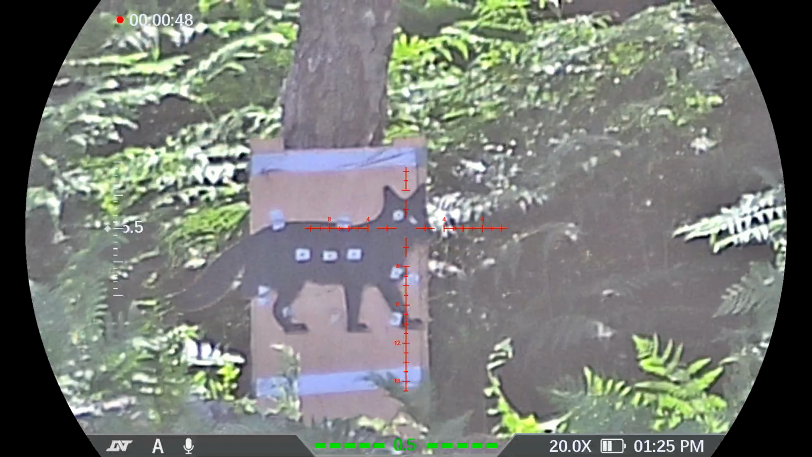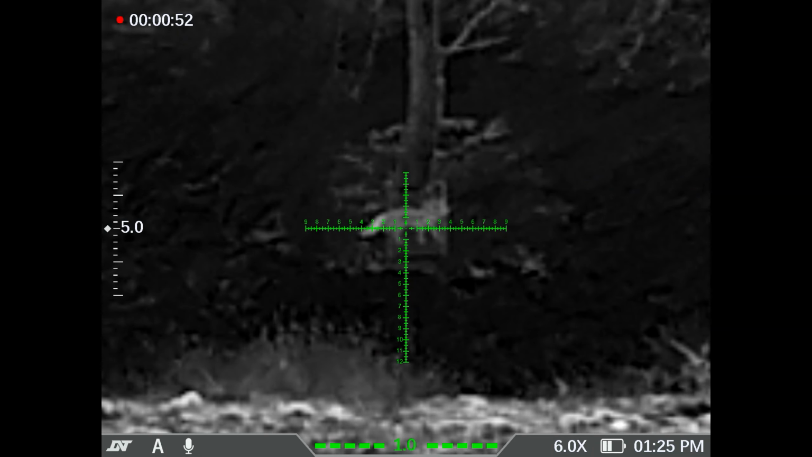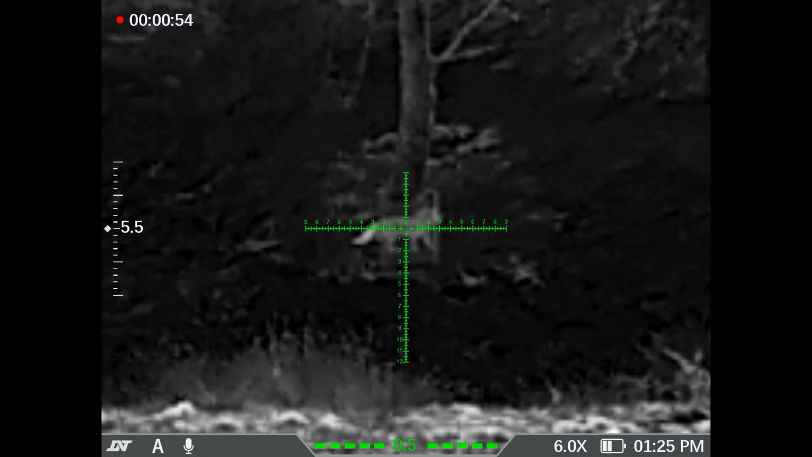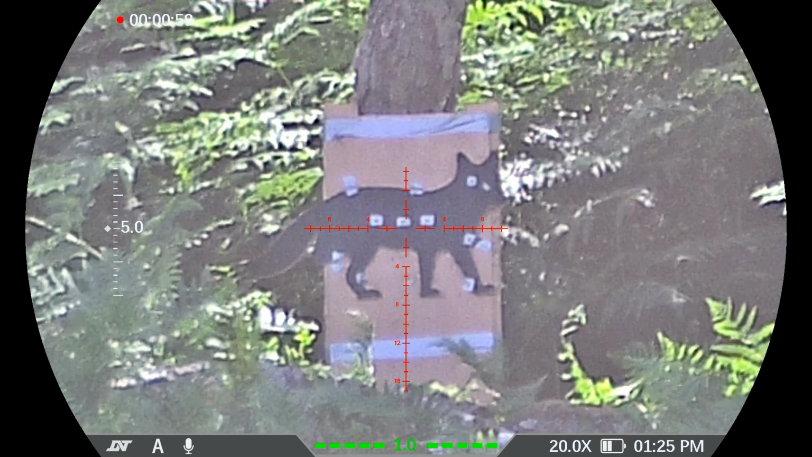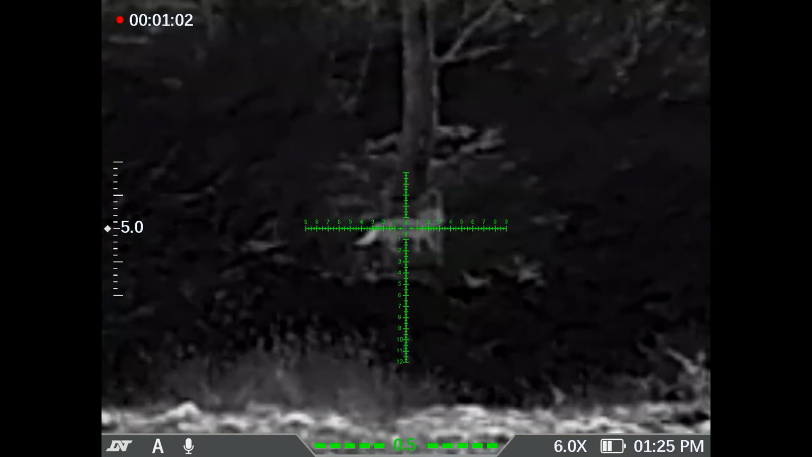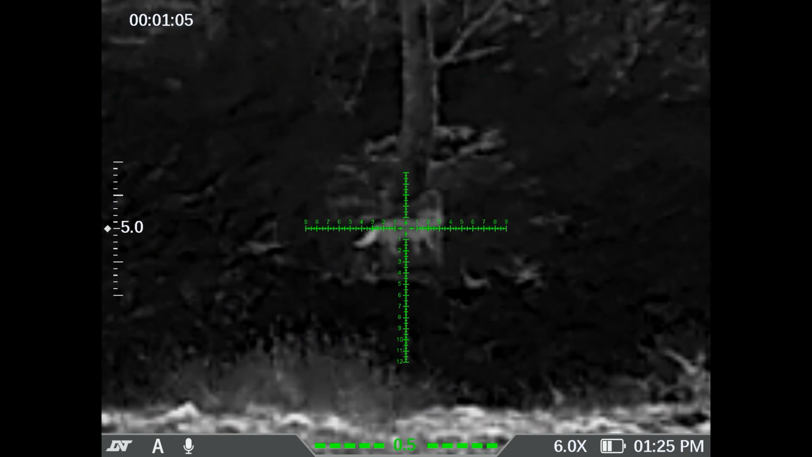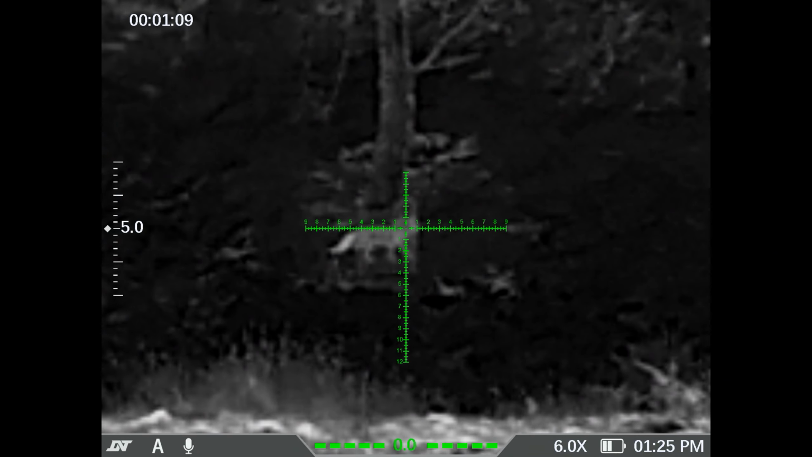Off to the left. So let's see, there's a middle dot there. I don't think it is. I don't think it's off at all.